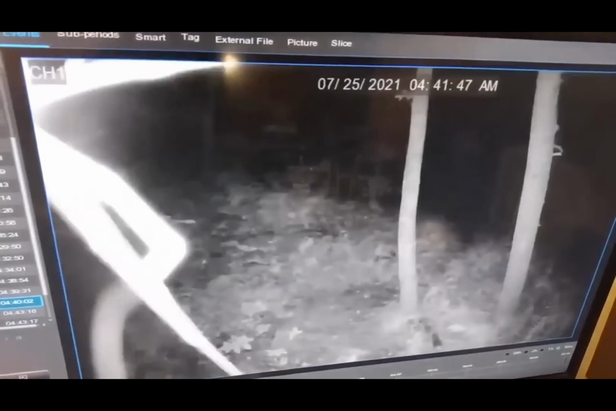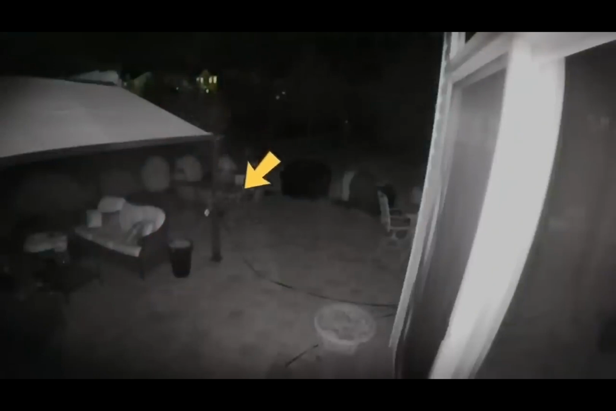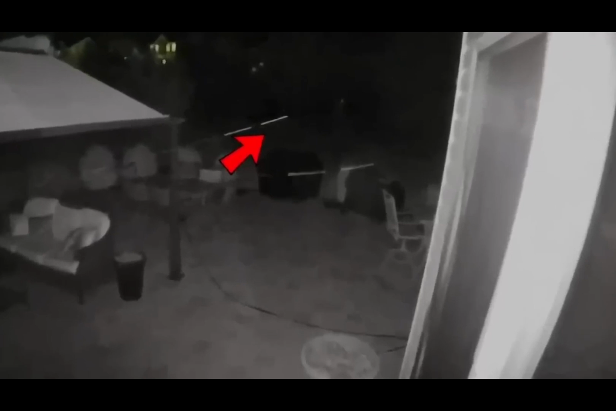Just as spiders have been caught crawling on the trail cams, some other weird creatures have been caught flying here and there as well. For instance, take this one. This Ring camera was supposed to keep eyes on the intruders, but what it recorded left the house owners in shock. At first, what you see might look like a spider, but some tiny strange creatures keep flying around the camera. But what was it? Some fairies or something else? Do let us know what you guys think.